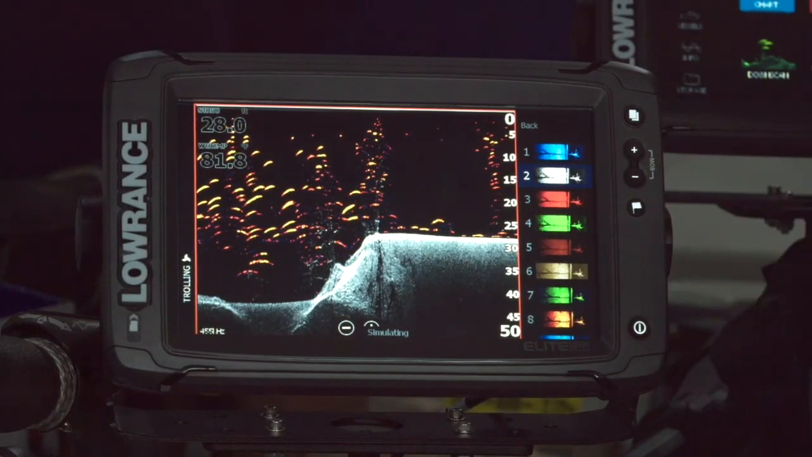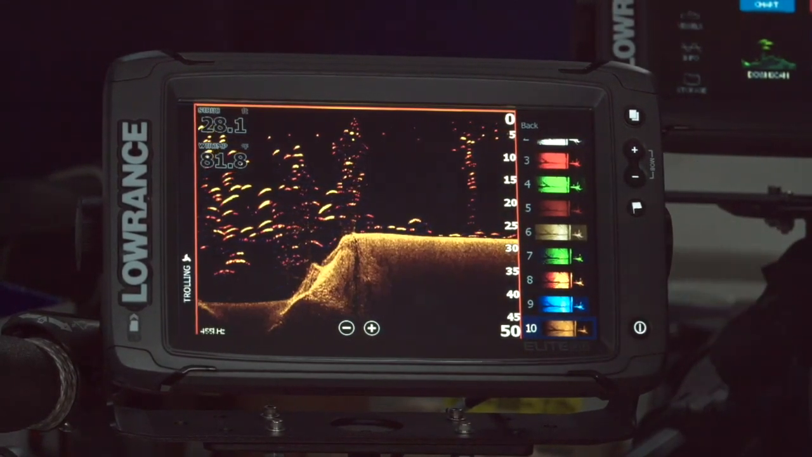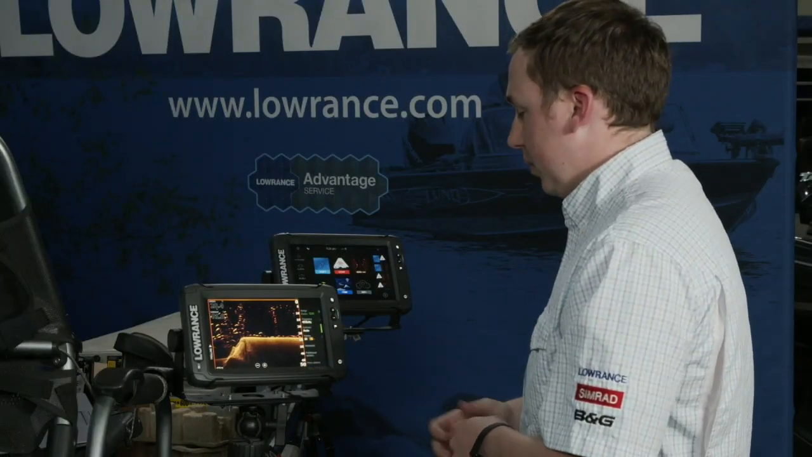So there are a lot of guys that can see a lot in this black and white. I've really gotten partial to this new number 10 one that we've added in, this kind of gold one. But you can set that on whatever color palette you want. It's totally up to you.